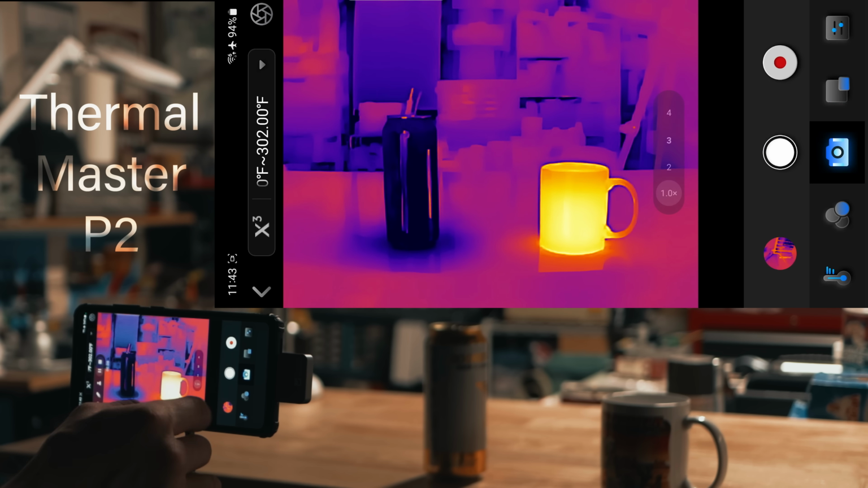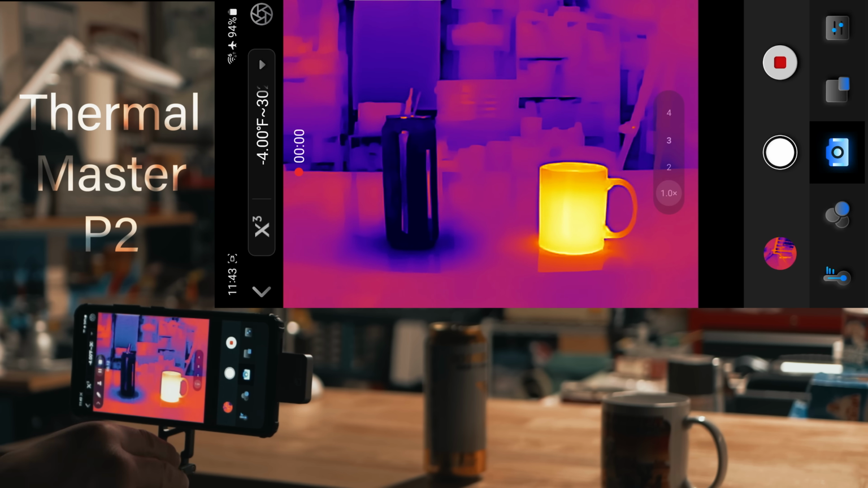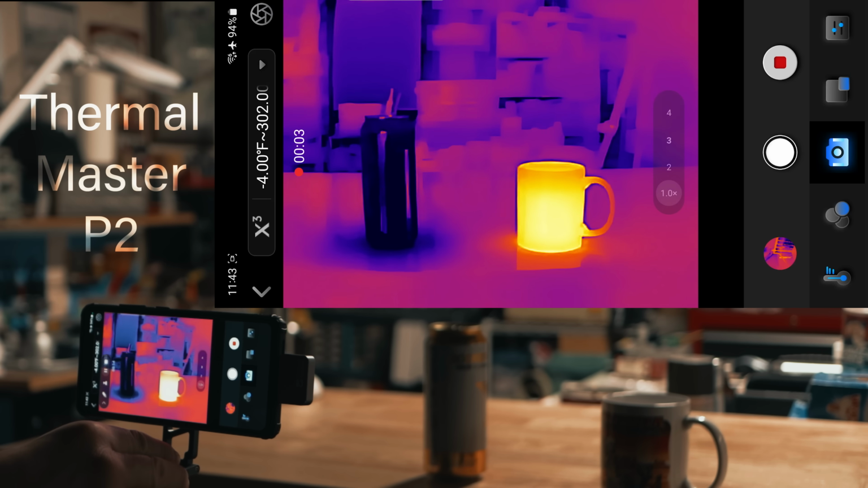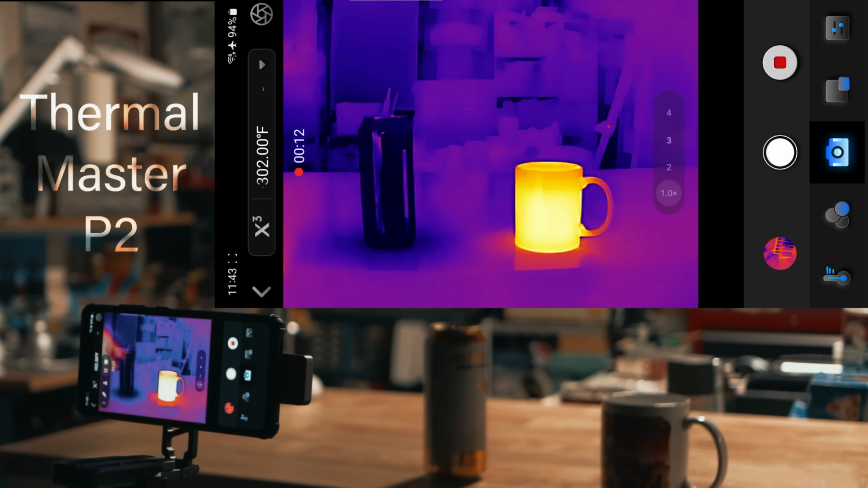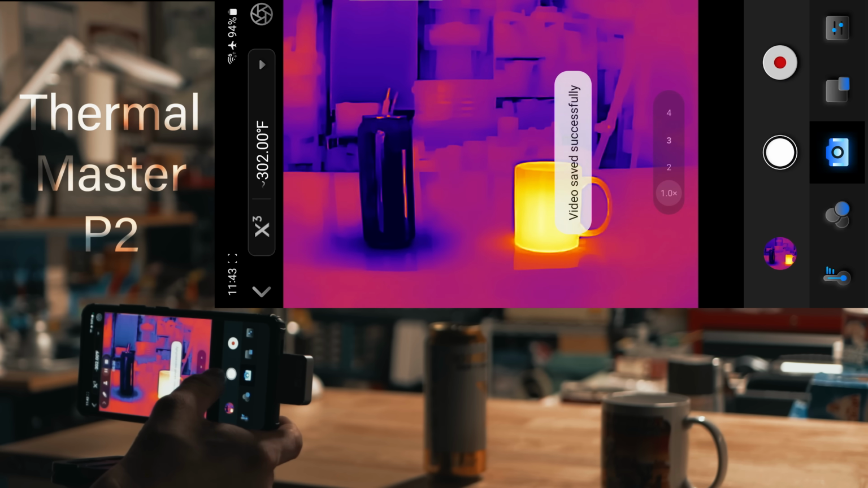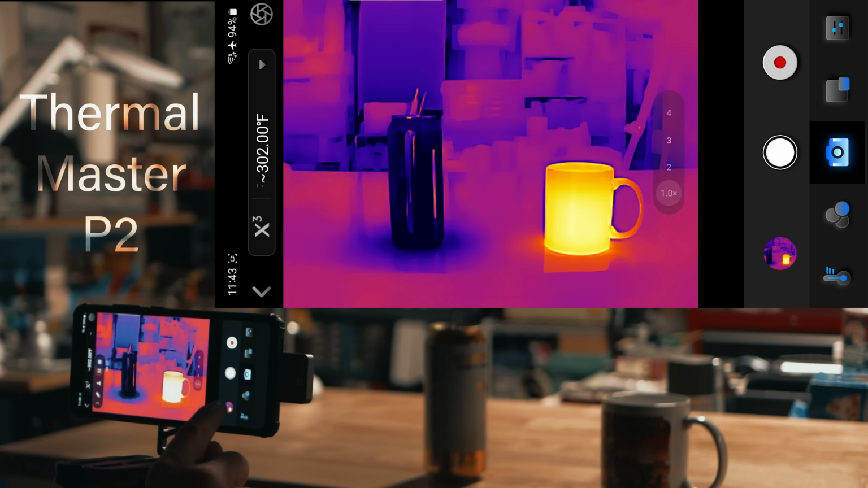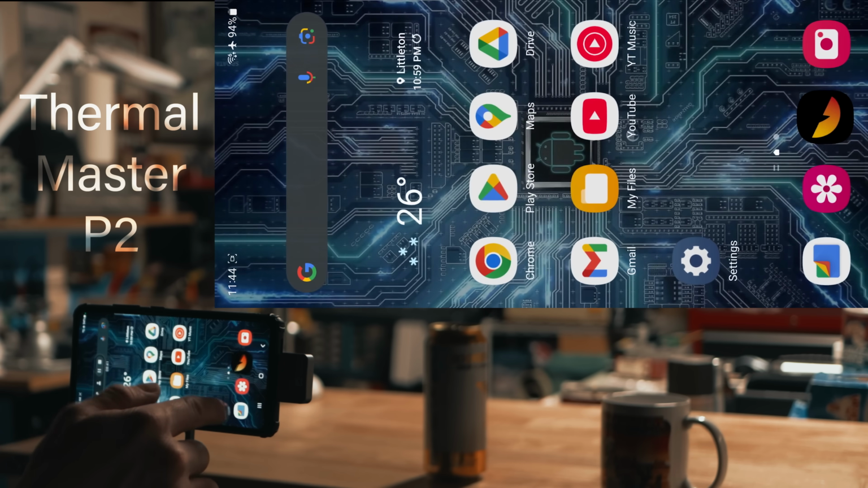And then the next one is the recording function. So we can take a video, just like the other one. You can definitely tell the frame rate is better on the P2, and it seems to have less lag as well. We can stop that. We can take a picture and then we can check those out in the app. Or this one also saves it to your photos as well.